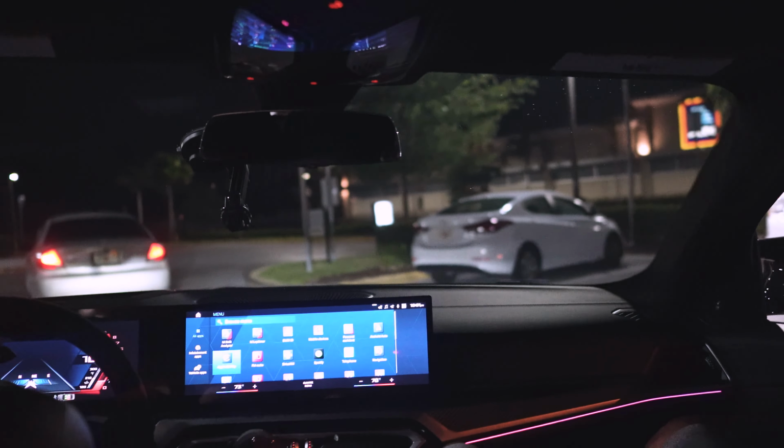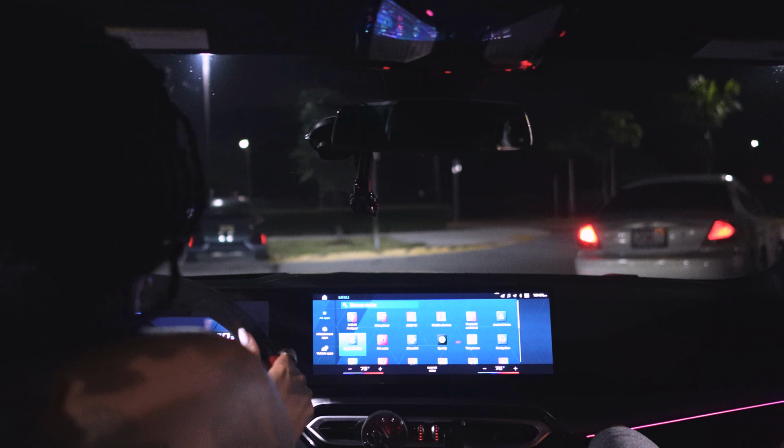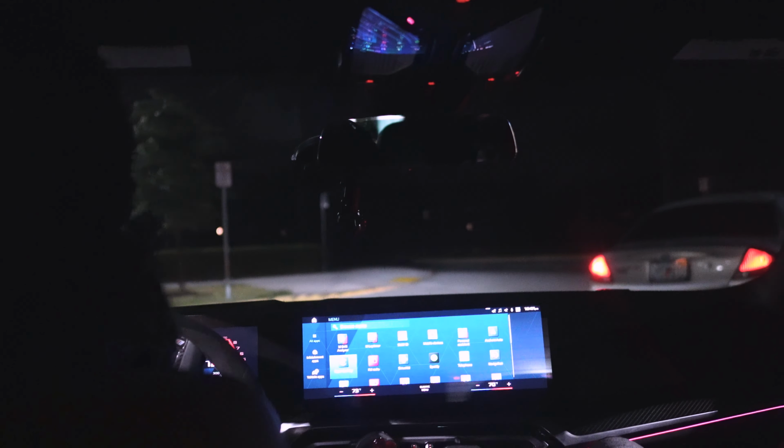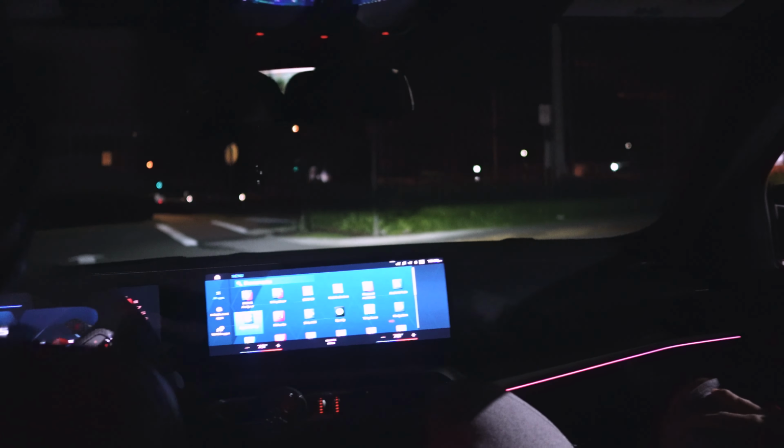Completely illegal. All right. You need a lot of space. That's why you have that. I'm so tall, I moved it up forward for him to fit in the back. Jesus. But we good. Make it work.